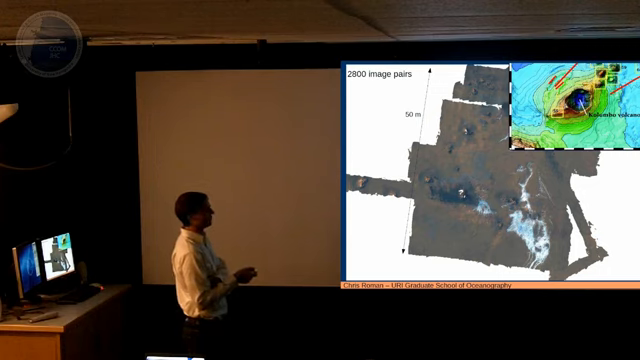There's an active vent field in the bottom of this guy, and this is one little section of it here. This is a photomosaic. These are hydrothermal vents that are actually inactive, but there's some diffuse seafloor venting right here that's creating these biological mats. Right? So there's sort of wispy water coming out here, and this is sort of downhill.